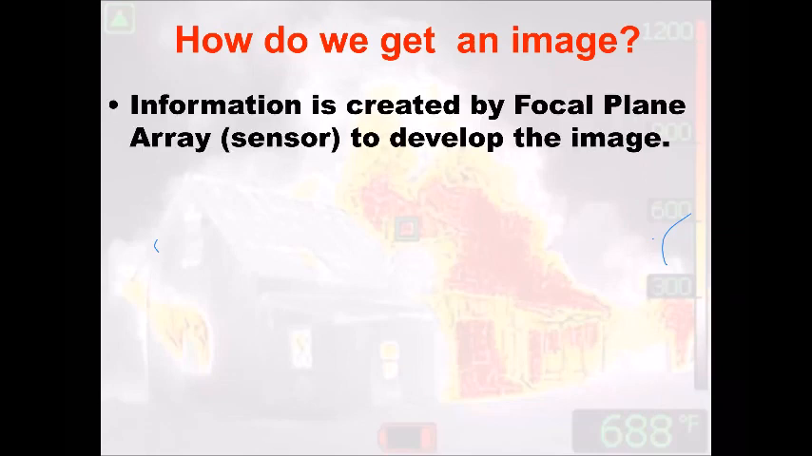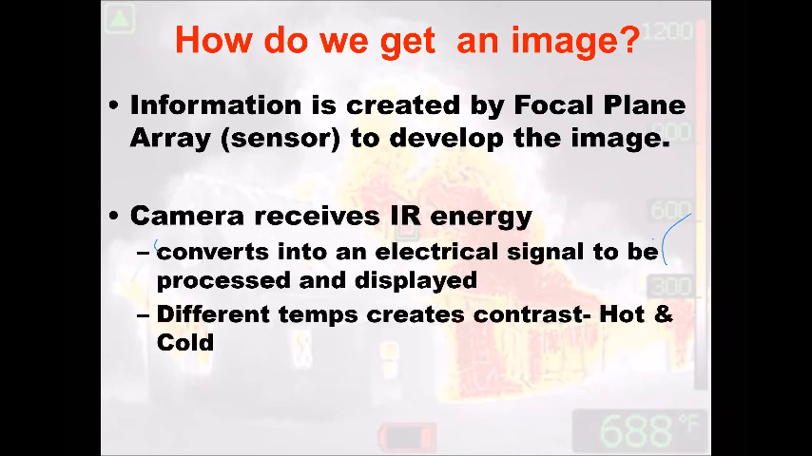So how do we get this image? I'm going to try and keep the jargon fireman simple. The sensor inside the camera, you can call it a sensor, detector, whatever you want it to be. The technical term is called a focal plane array. That is the actual device that sits in the camera where the infrared energy makes contact, and it creates excitement. It's an electrical signal, and then it gets converted into a display.